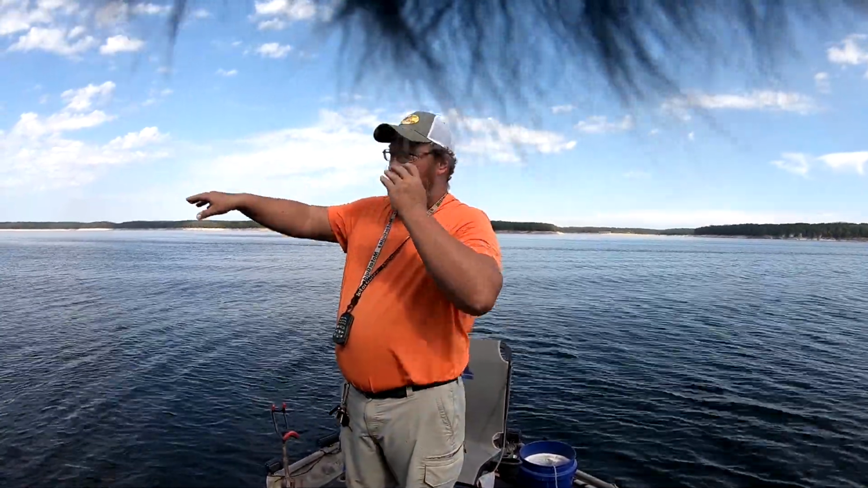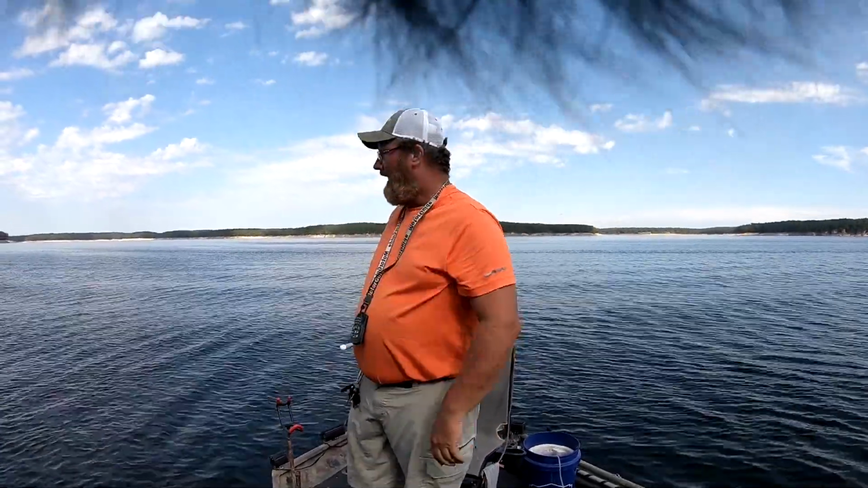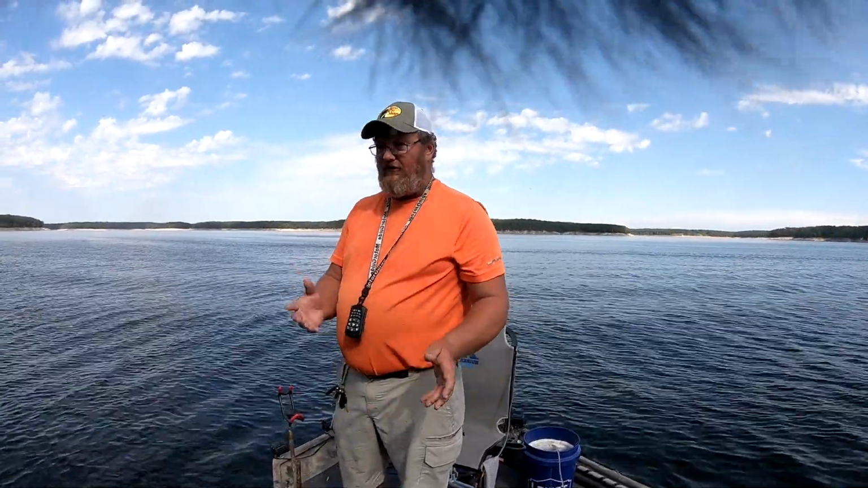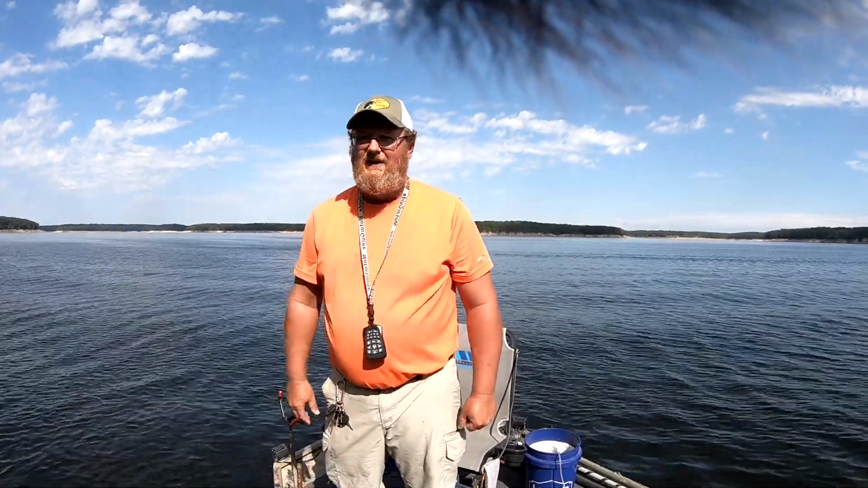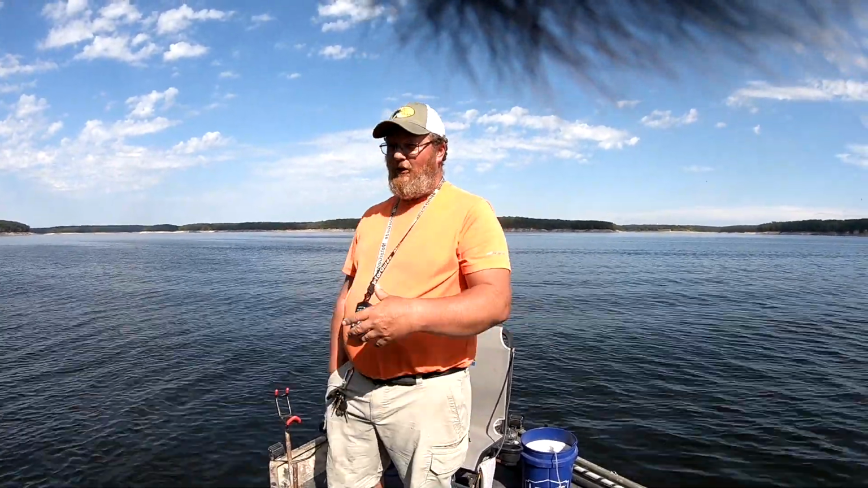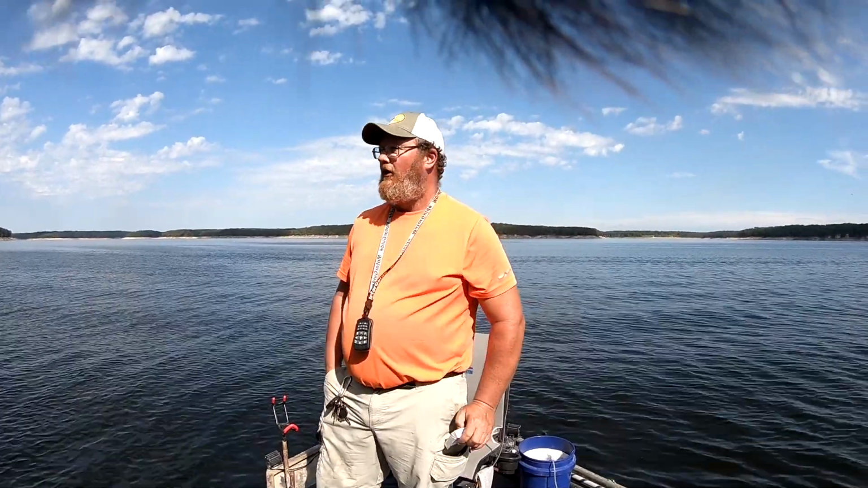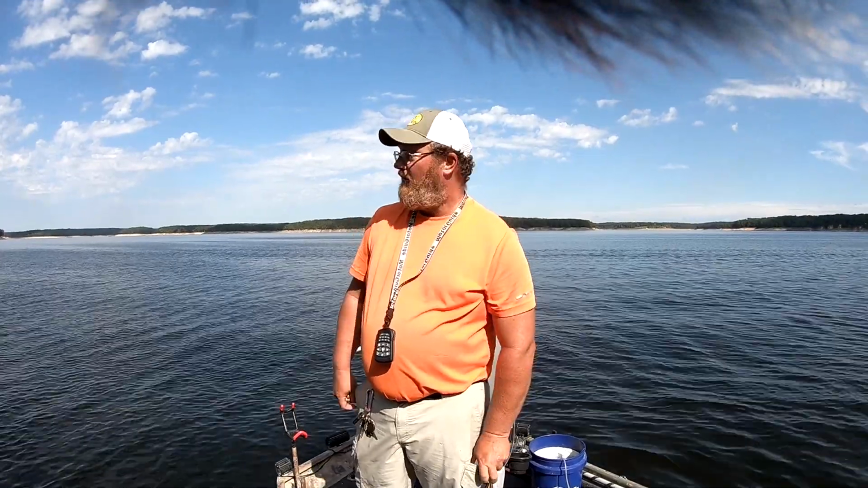I'm out here on that same gravel flat I was three weeks ago when I started catching. These fish happen to be in about 16, 17 foot, which is shallower than when I was here last time, but the lake's also 2 feet lower than last video. I was catching around 21 foot, so they definitely are a little shallower.